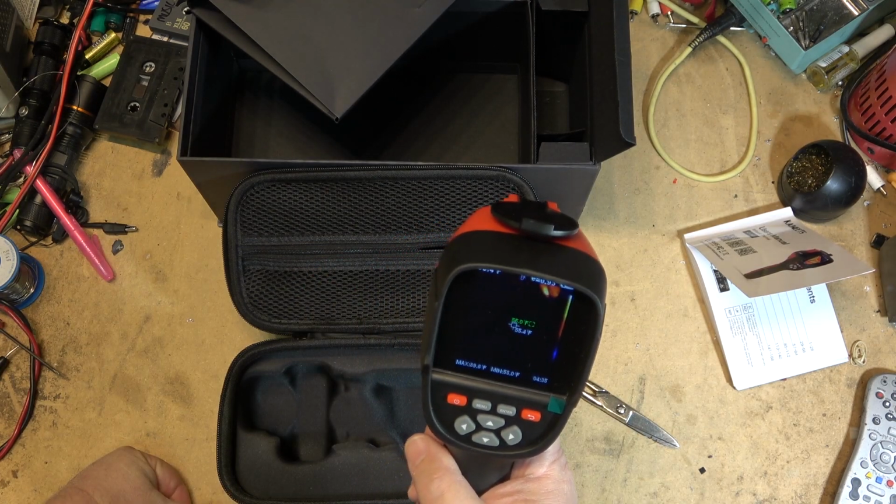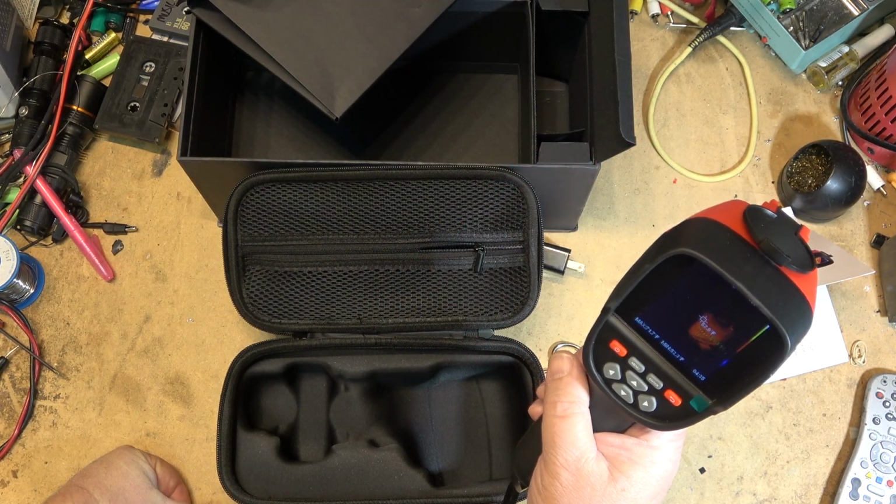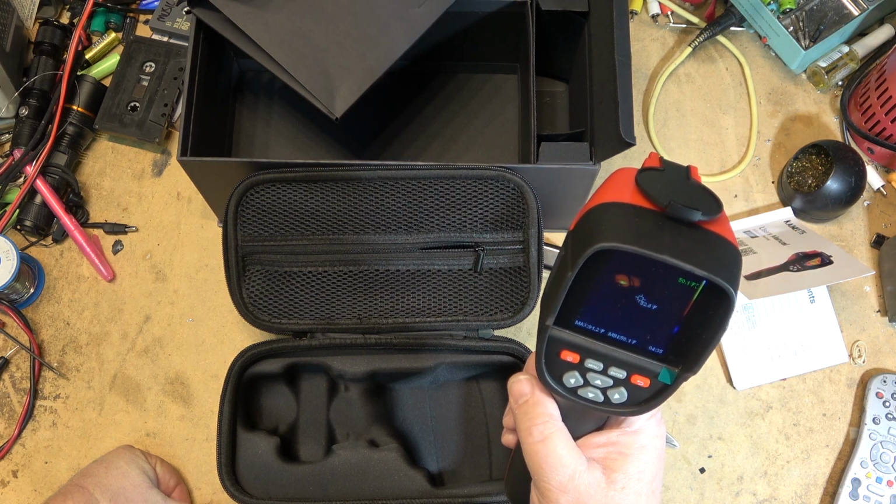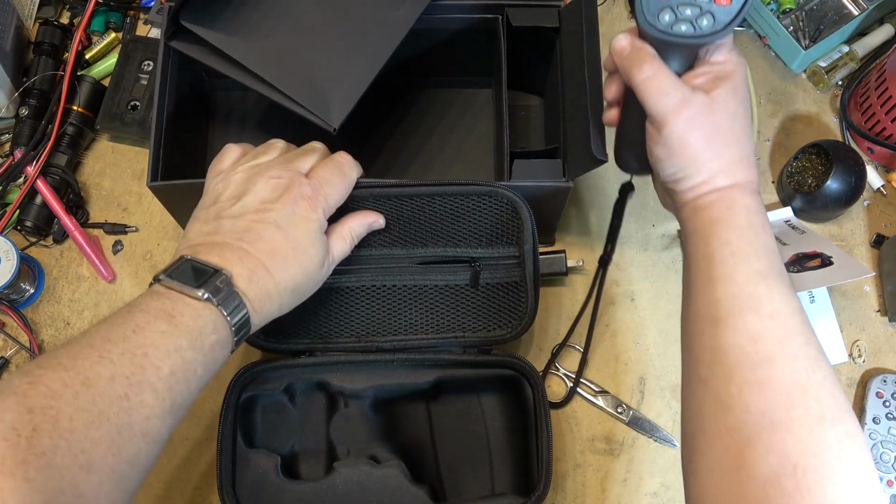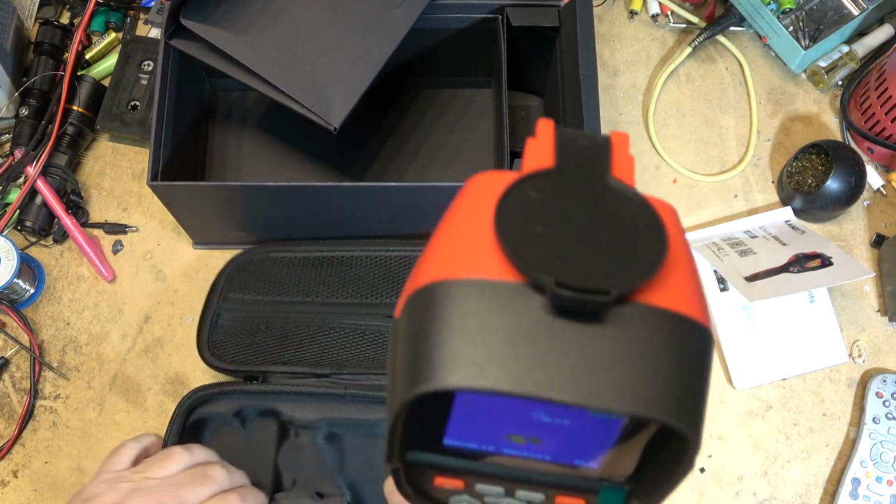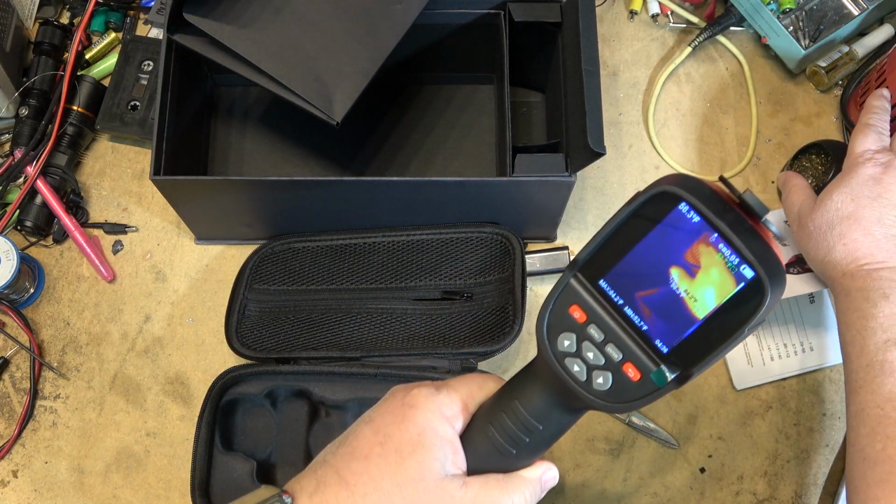So when it first is turned on, it's showing me temperatures right now. Like, for example, what's that that's glowing back there? That must be my sign. Yeah, that's my sign. That's the power supply. Everything else is relatively cool in here because nothing's turned on other than the transformer.